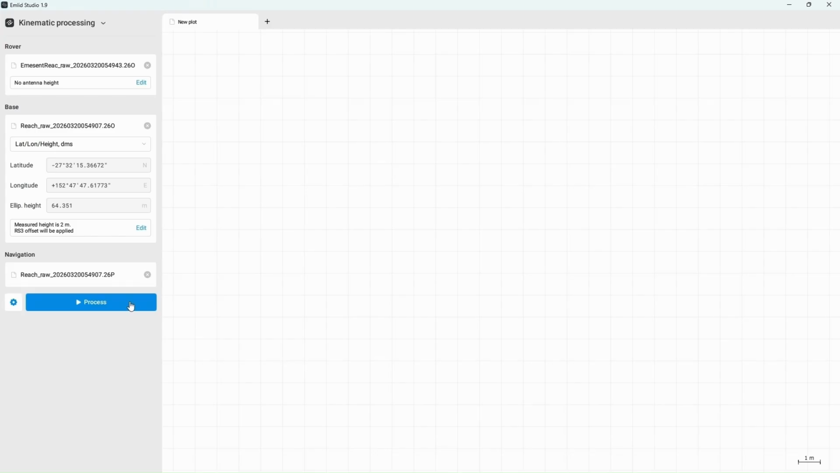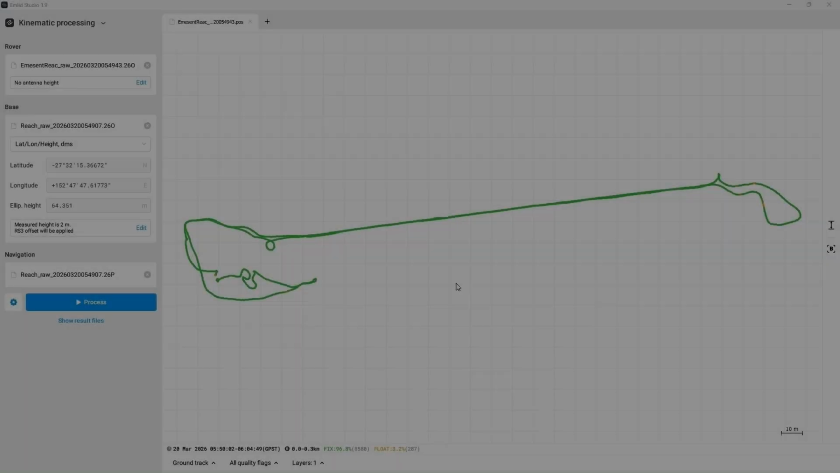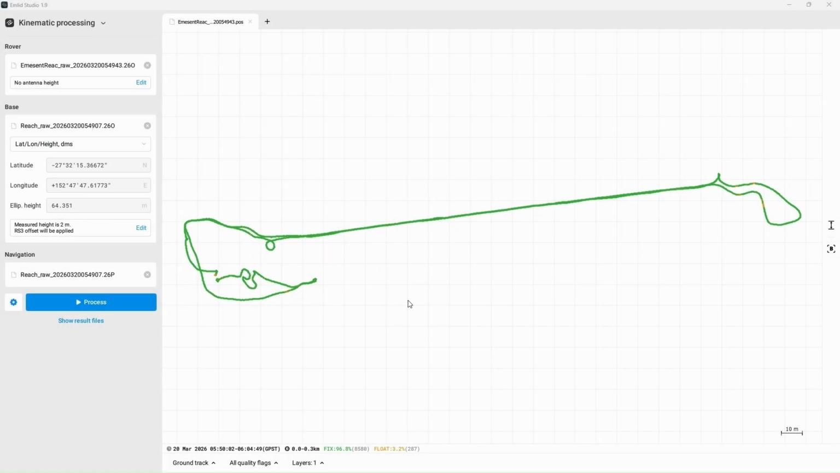I'm now going to click Process to start processing the RINEX files. Great, so my processing is now done. I can see the trajectory that was used for the capture and the fix percentage down the bottom. So I've got 96.8% fix and 3.2% float. You can click this little base button here to show where the base station was set up, which can be handy to review the scan.